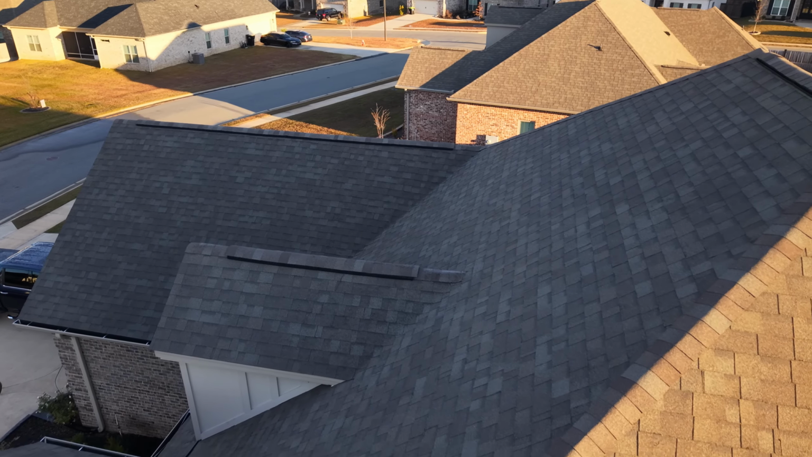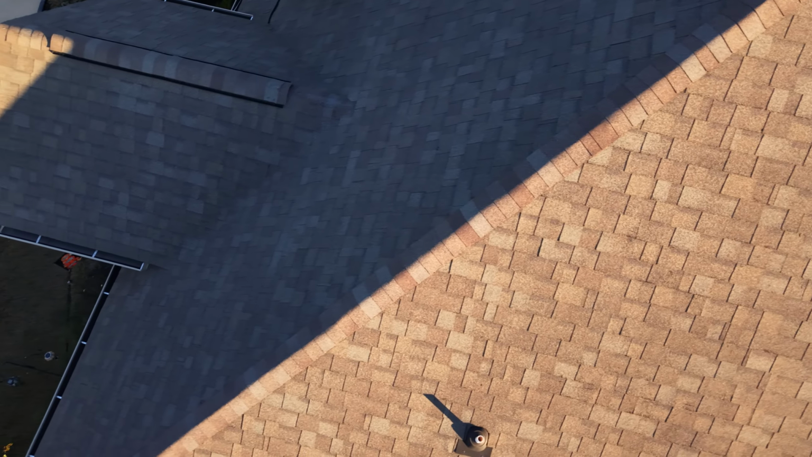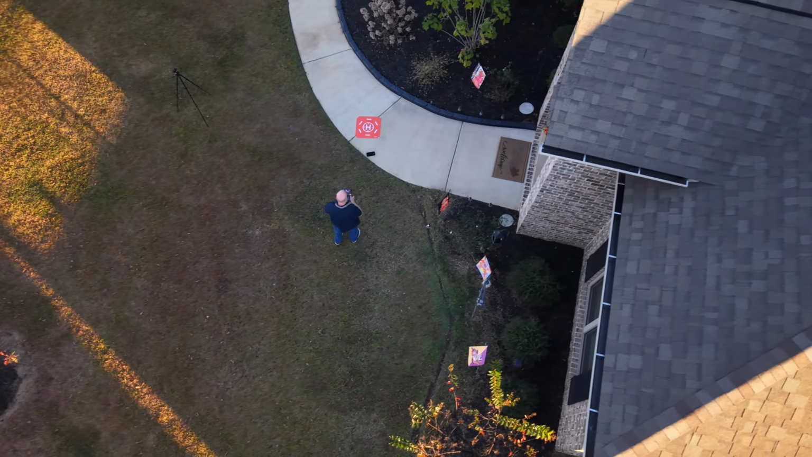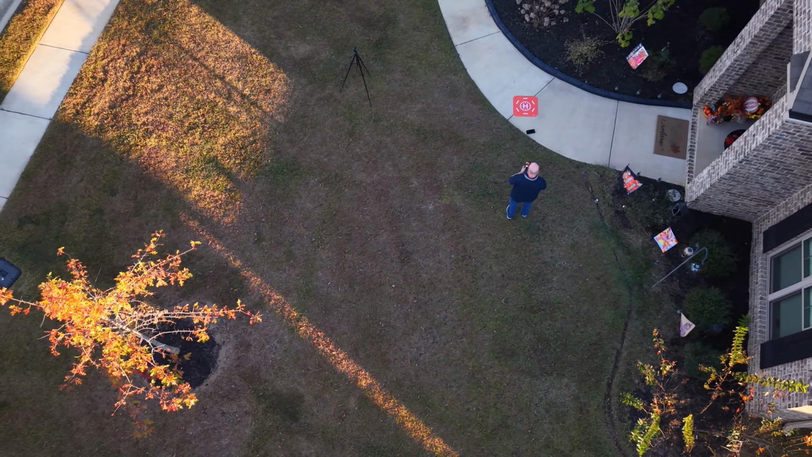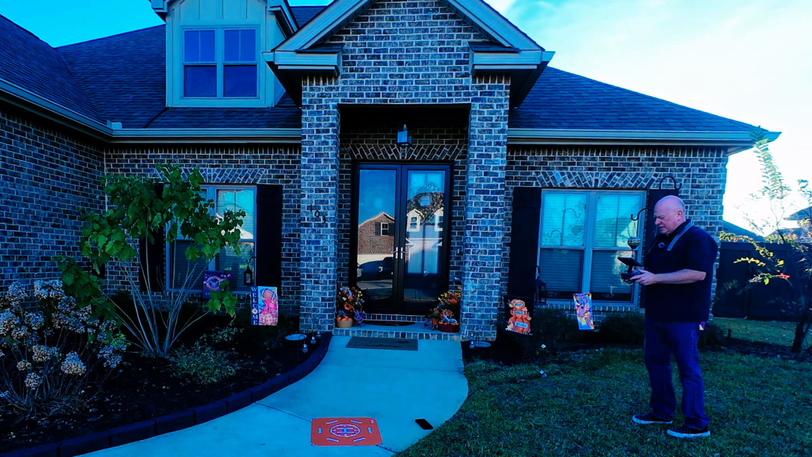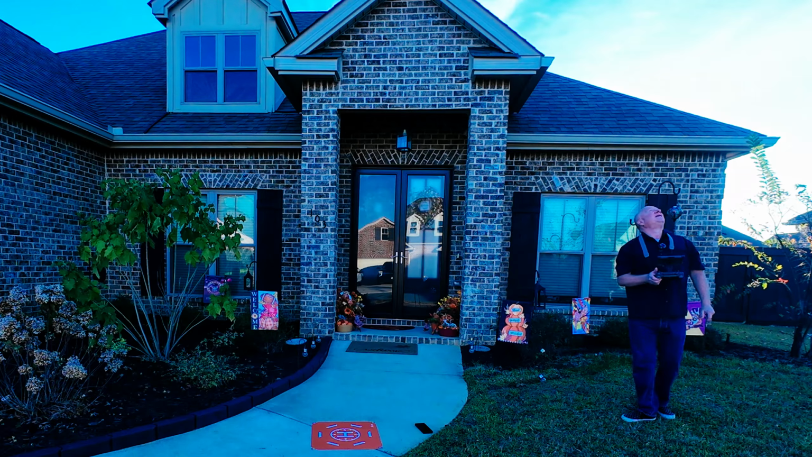Let's get in position. All right, we're going to take a reading right there. Sun side and dark side. Okay, looking good. Looks like it's proof of concept. We maintained connection, and we have also gotten some kind of reading. We'll take a look at that in more detail as soon as we land.